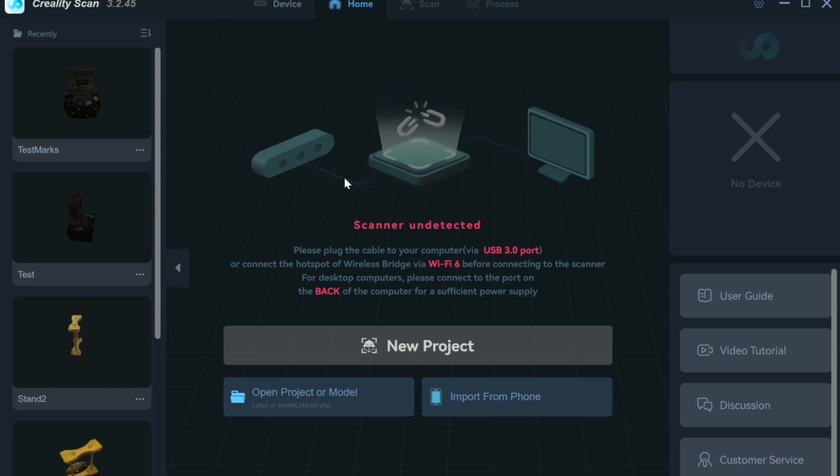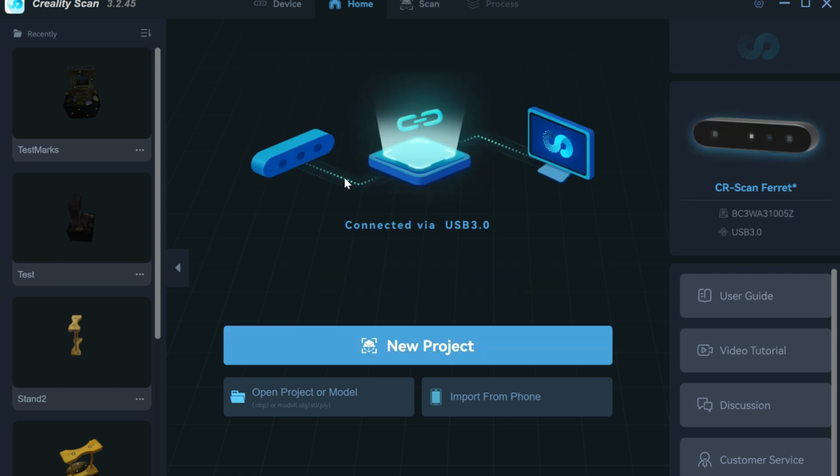Scanner not detected, and most likely you're going to be connecting to your computer here using USB. If you plug it into a USB 2 port, it'll give you a warning saying it's plugged into USB 2. It will allow you to continue, but it just reduces the rate it can capture at. So I'm going to go and plug it into my USB 3 port. Then you'll see that it is shown as connected via USB 3.